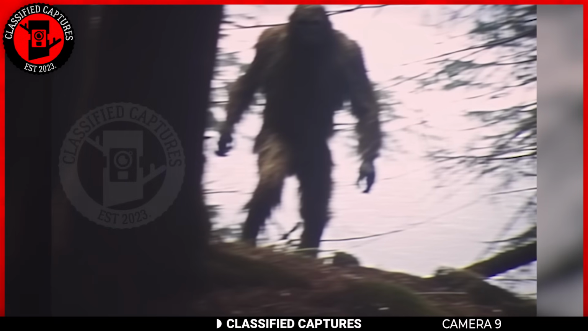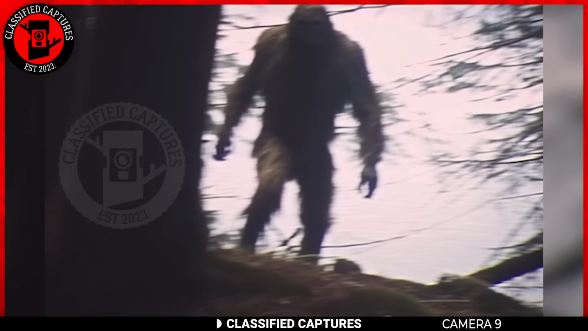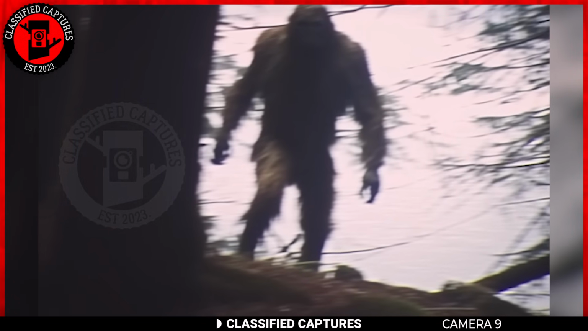But as we delve into this intriguing snapshot, I can't help but feel a lingering sense of skepticism. The image, while eerily captivating, does bear some telltale signs of a potential costume. But here's the catch. The existence of Bigfoot remains one of the greatest unsolved mysteries of our time.